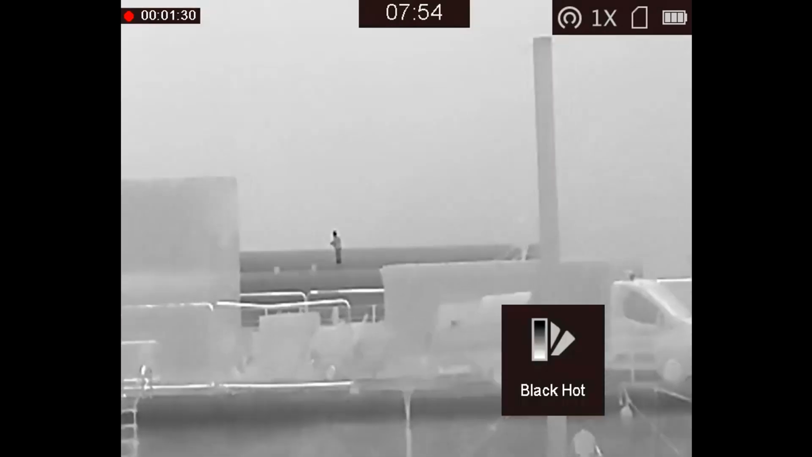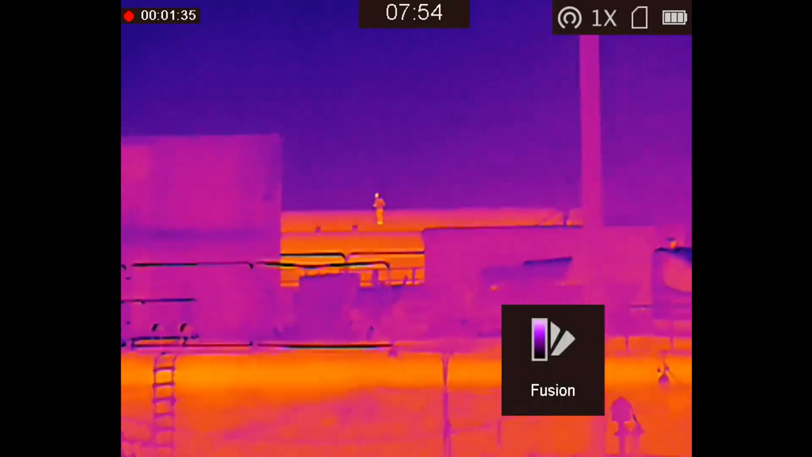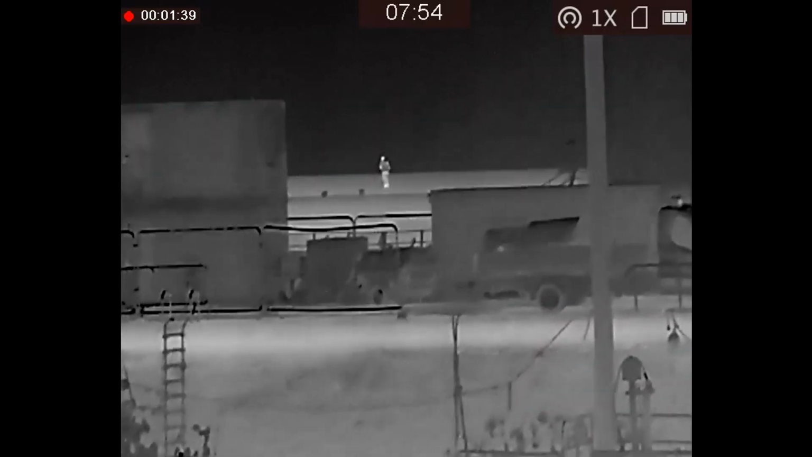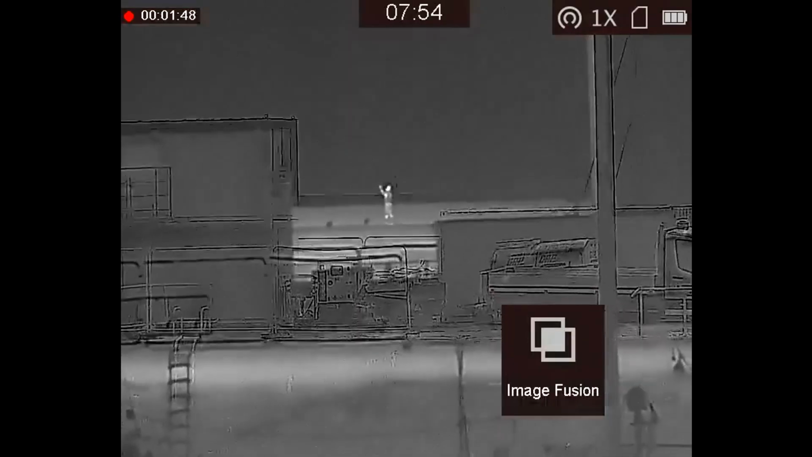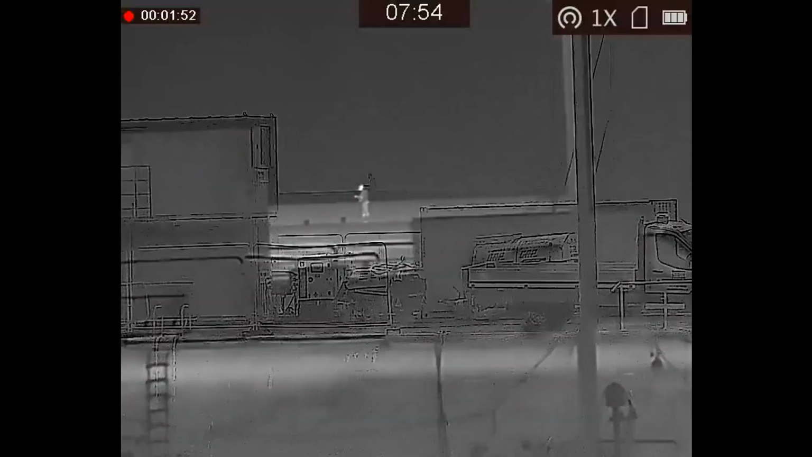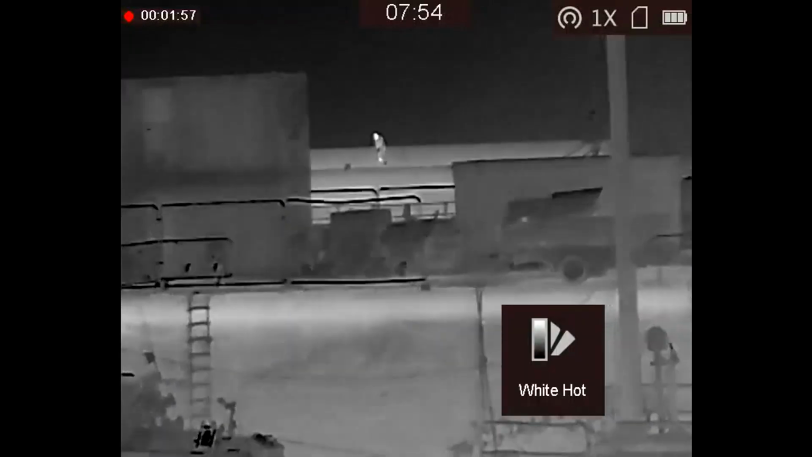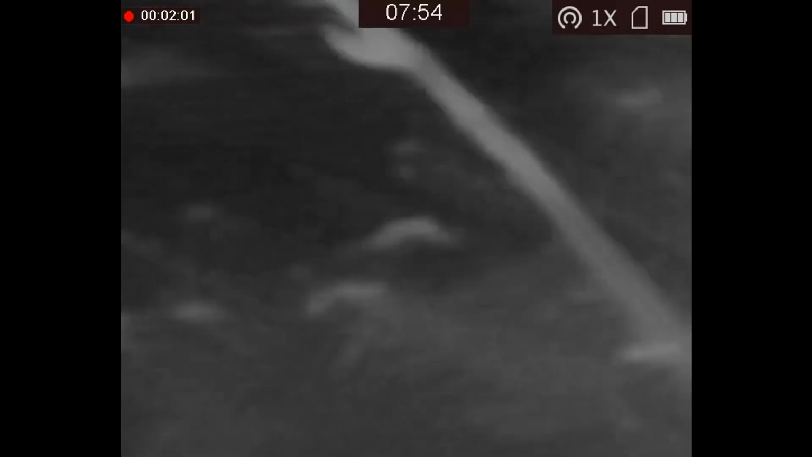So here I go through, I'm on white hot, so I go through the palettes. Black hot, then fusion, which is just rainbow. Red hot, and then onto optical. Now optical, you can see the fog here. And then image fusion, which is a mix of optical and thermal, which is interesting, quirky for sure. And white hot. And then here I realized that I wasn't in LRF mode, so I had to stop recording and put it into LRF mode.